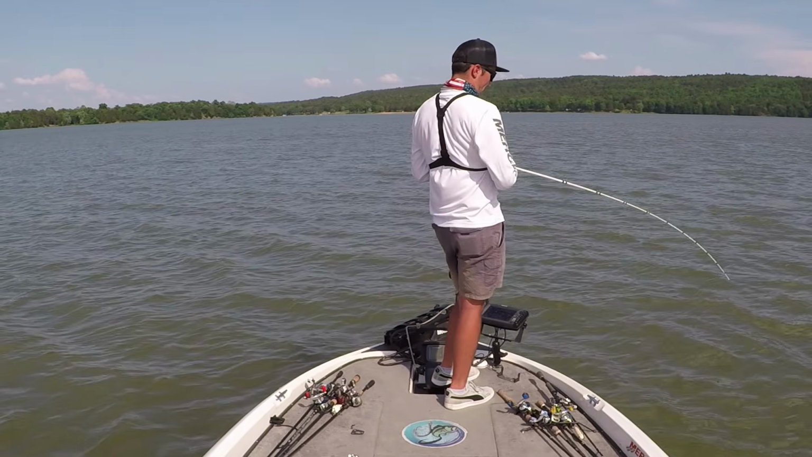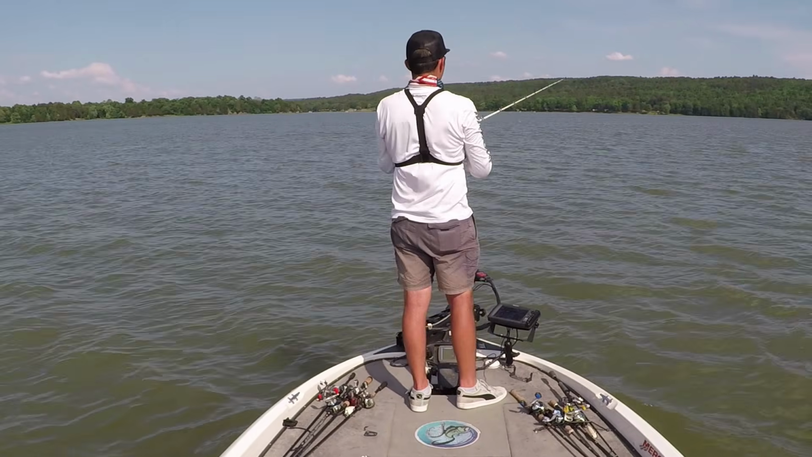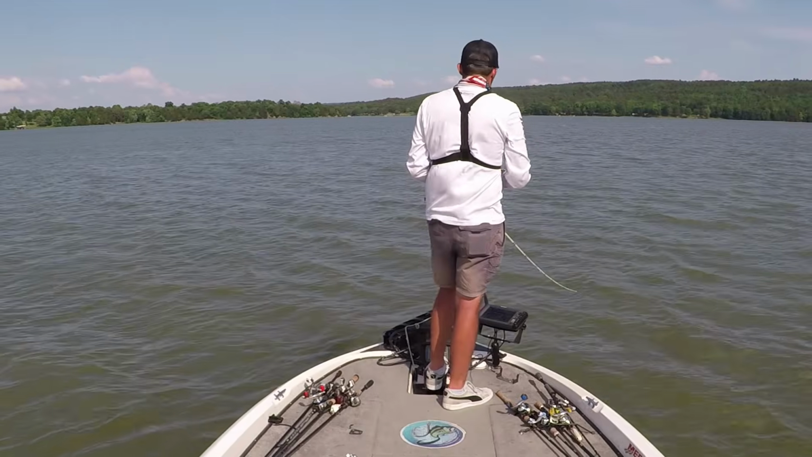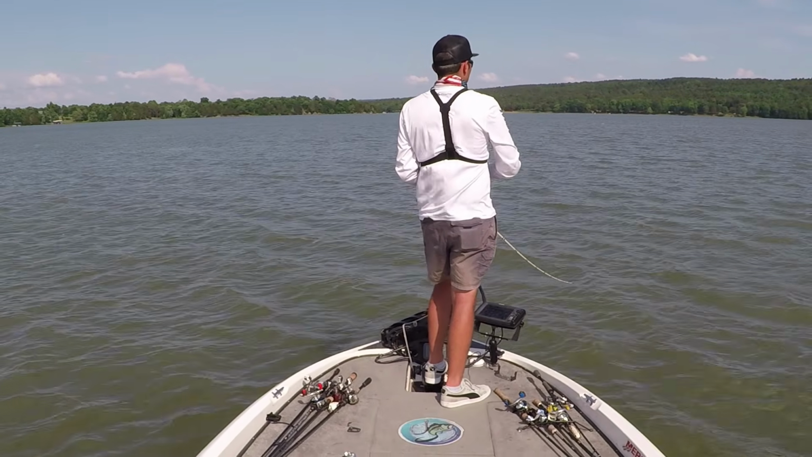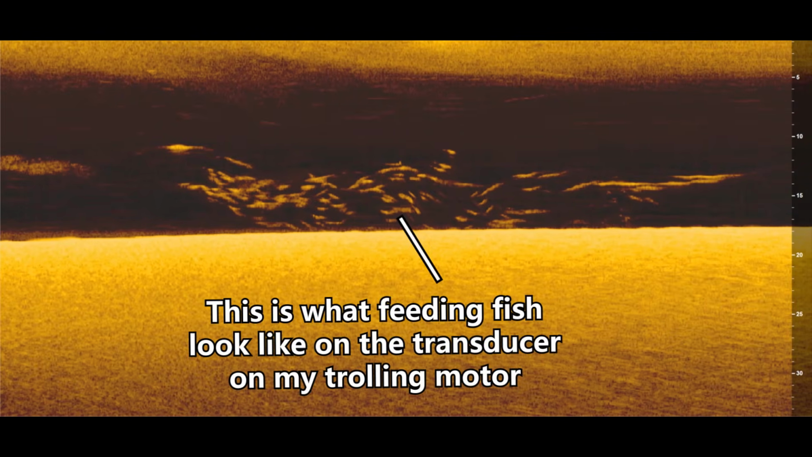And what I'll do is I'll actually drop my trolling motor and start fishing down some of the good ledges, and I'll follow the contour lines on my topographic map. And I'll put my trolling motor on 6 or 7 and just fish down these ledges with a crankbait really quickly. And I'm actually going to be looking at my front graph for an image that looks like this. These are some fish that are streaking and feeding underneath the boat, and this is what they'll look like on your front graph when you're just using your trolling motor to get around.